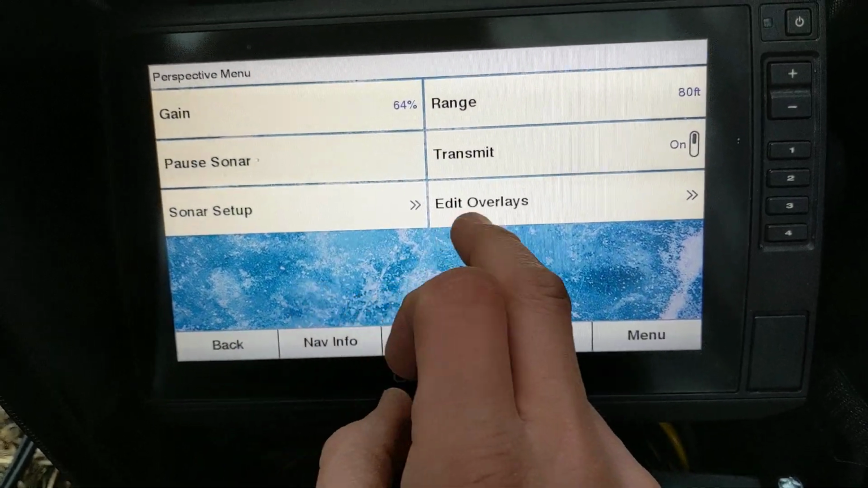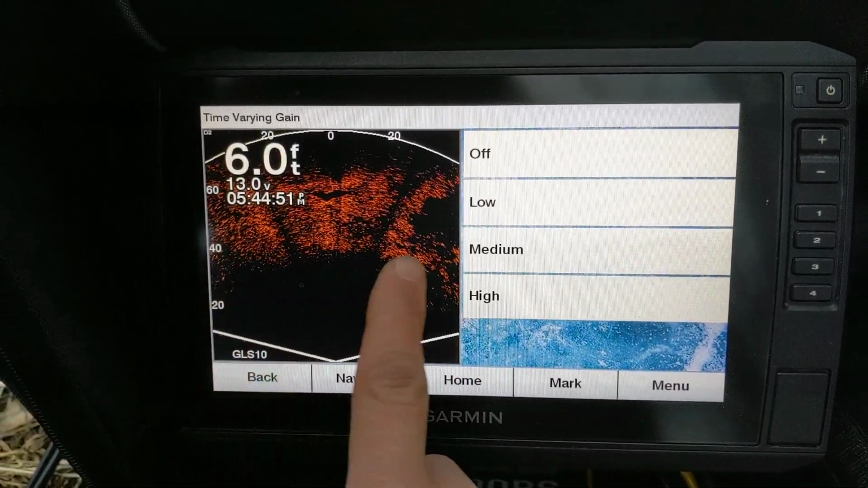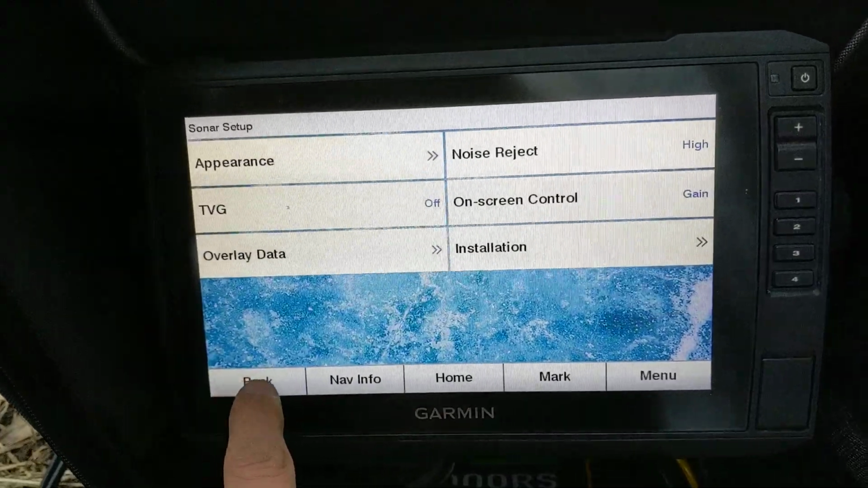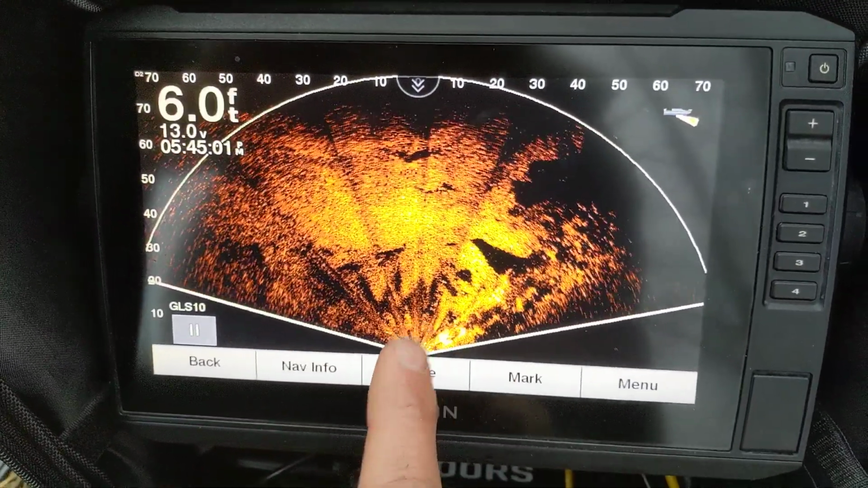And then if you do this with your TVG, say you turn that to high, you lose everything up close really quickly in perspective mode. So leave that off and leave your noise rejection on high, and you're going to get the smoothest image in perspective mode.